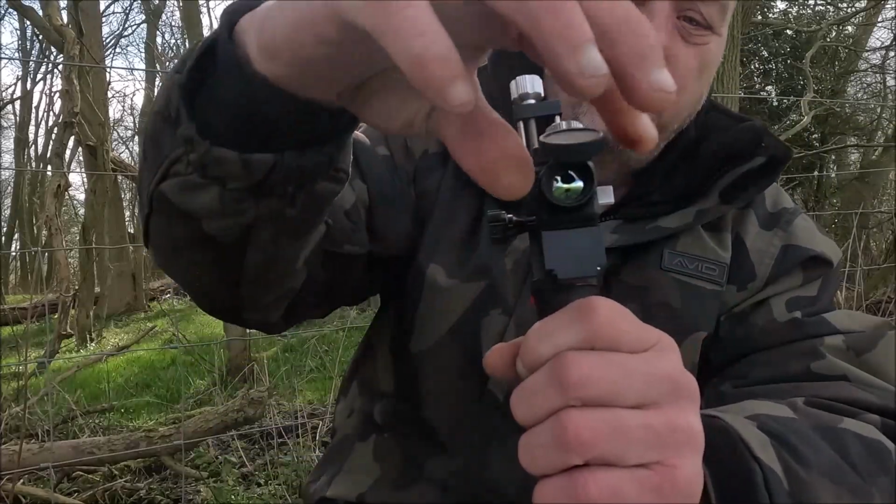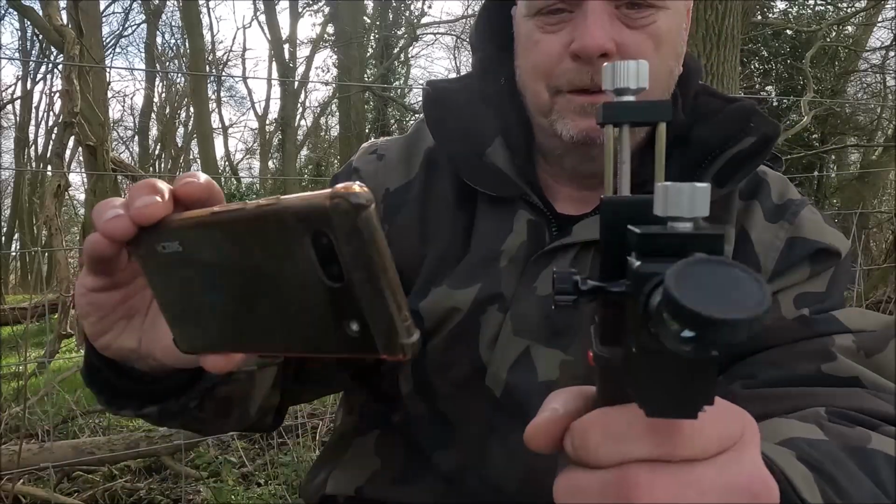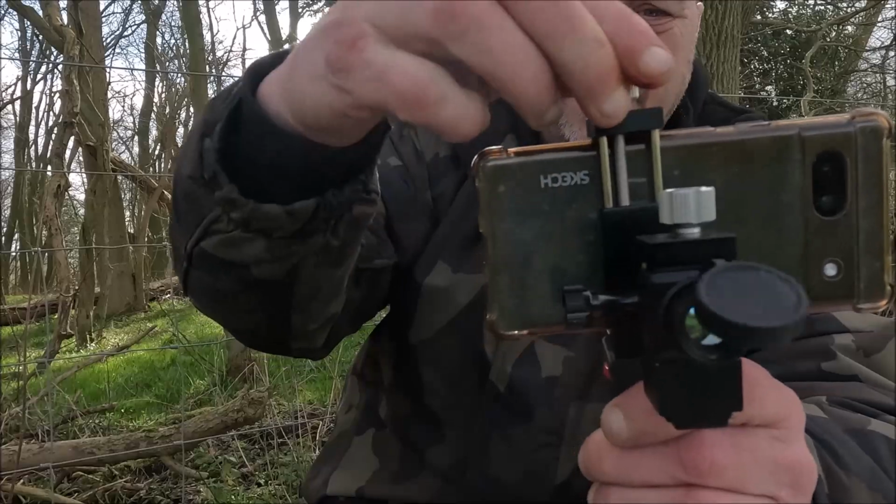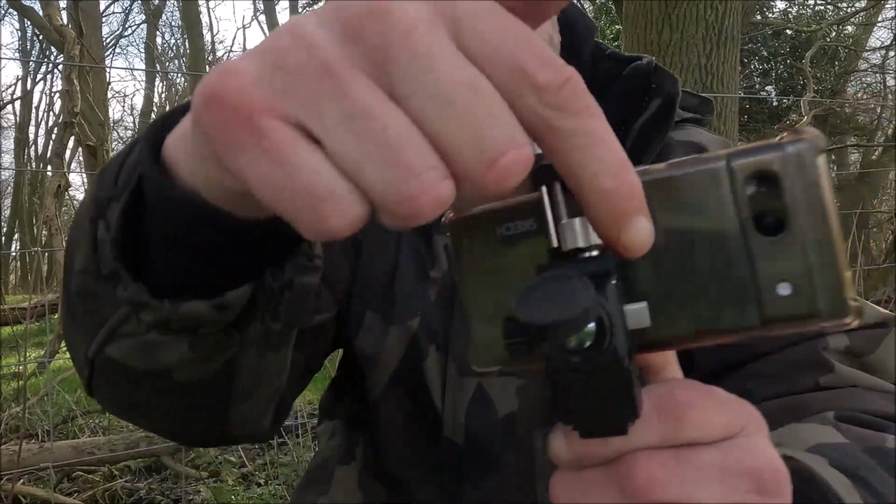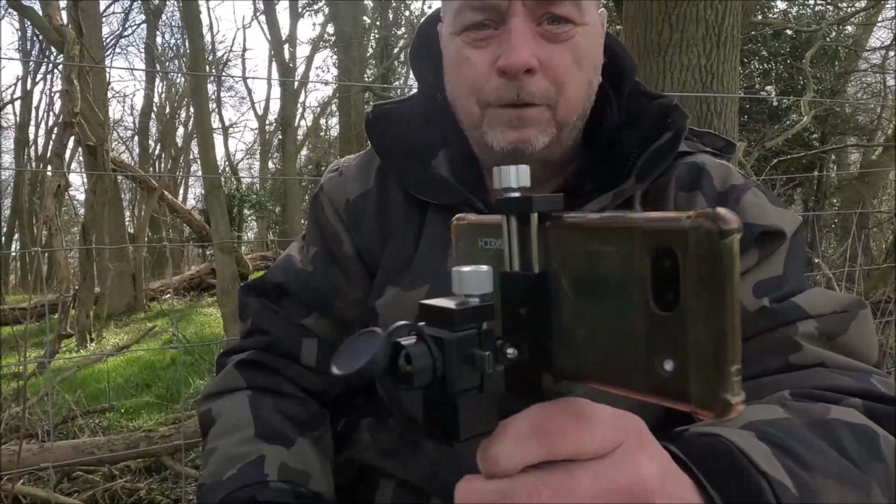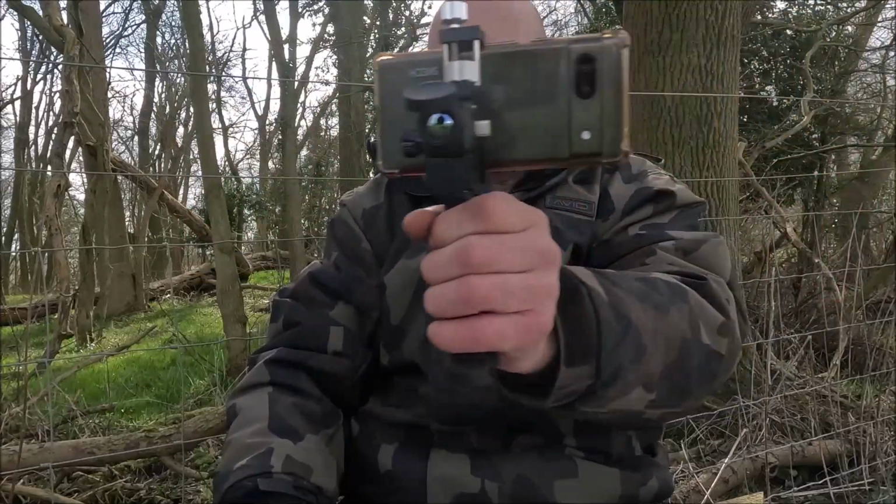You've got your camera at the front there, which I've got the wrong way around, but just for demo purposes we'll carry on. Phone slots into the back, and then you've got a little cable that connects onto there and then into your phone, so you can carry it around and look around with it.